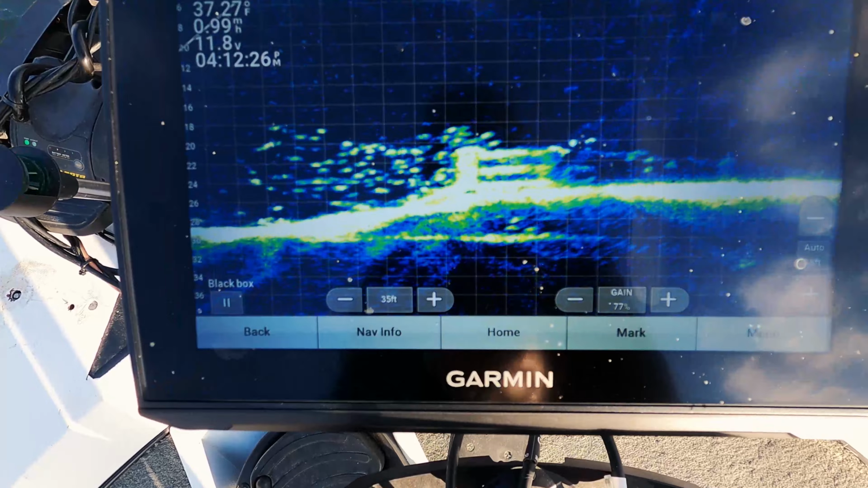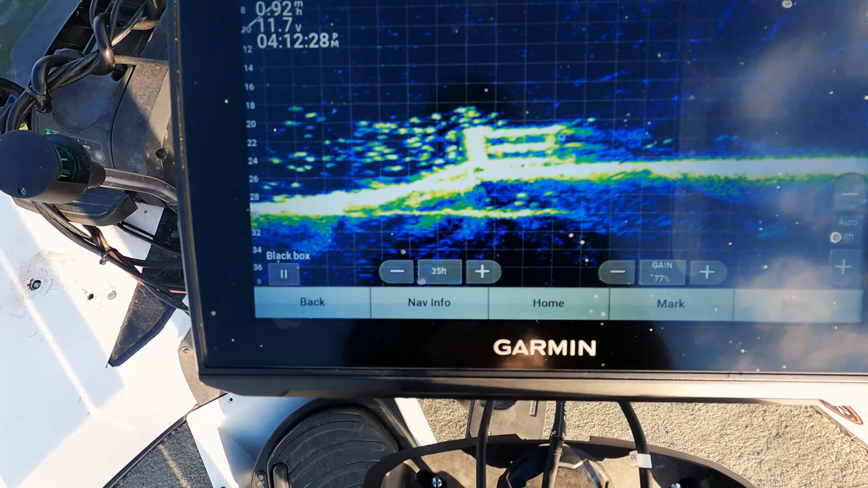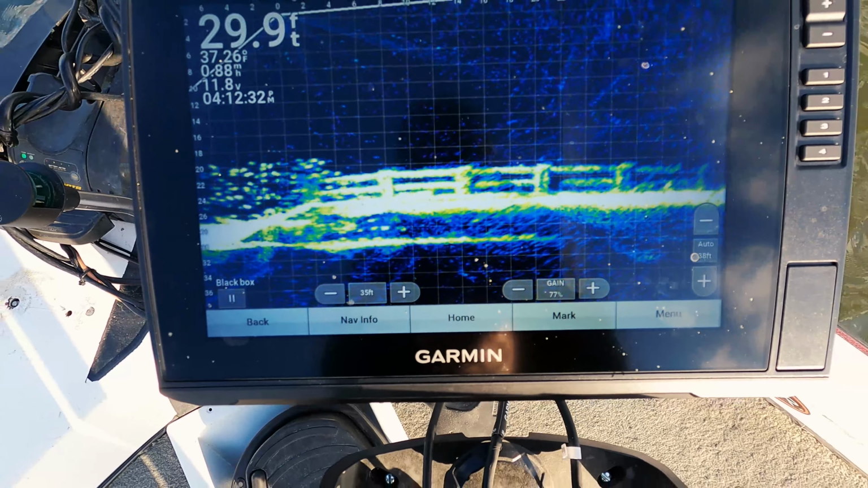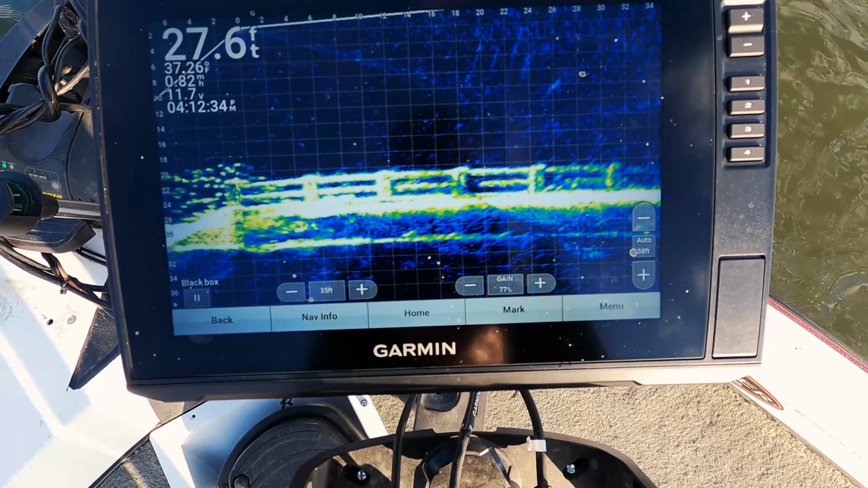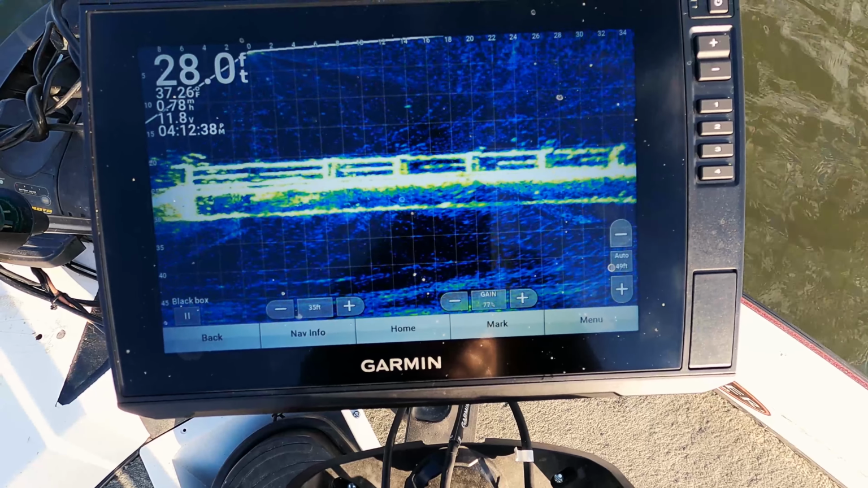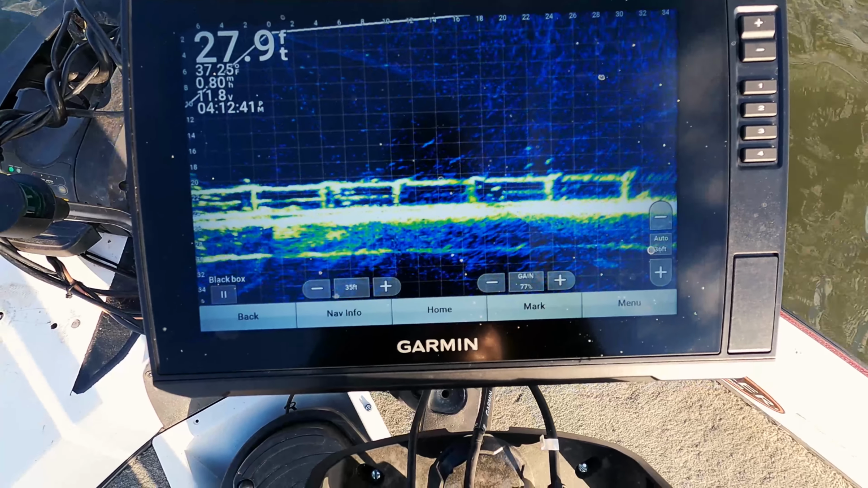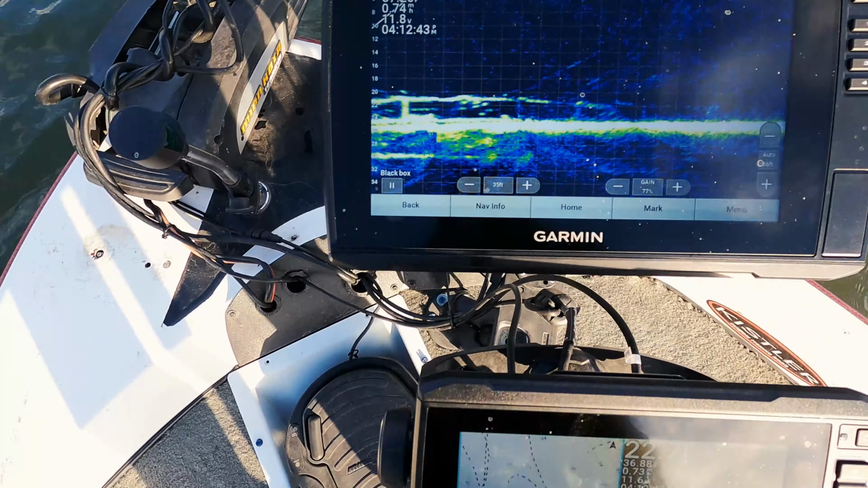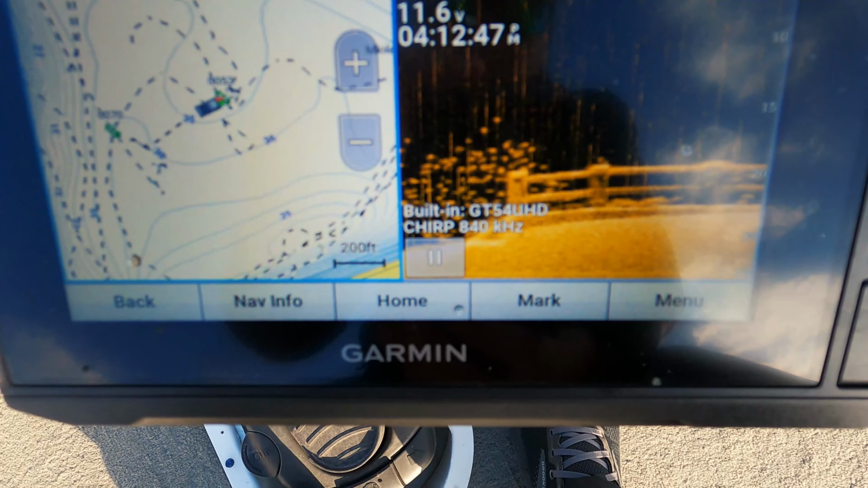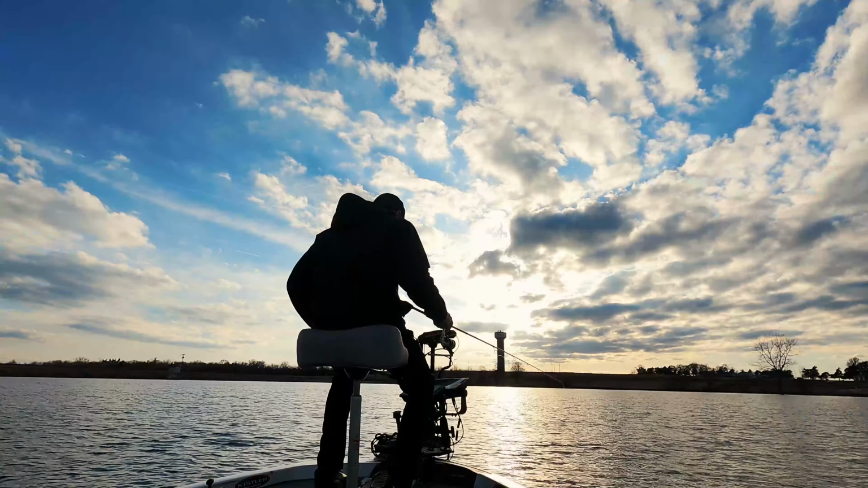You can see, I'm assuming they're just like concrete pillars that come up, look like a fence. Yeah, look at that. That's awesome. Wow. Dang, I'm staying perfectly in line with it. Get that on the down scan, all those crappie. Let's see if we can catch some.